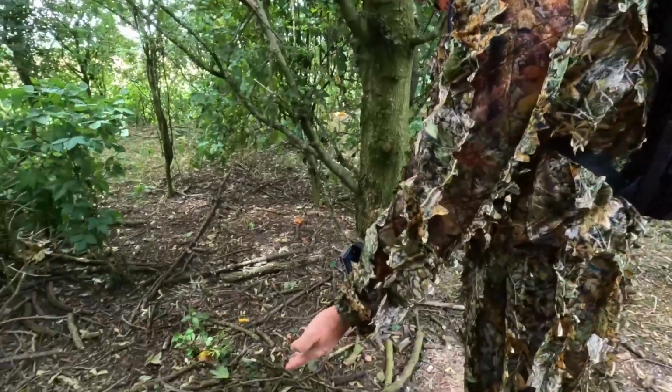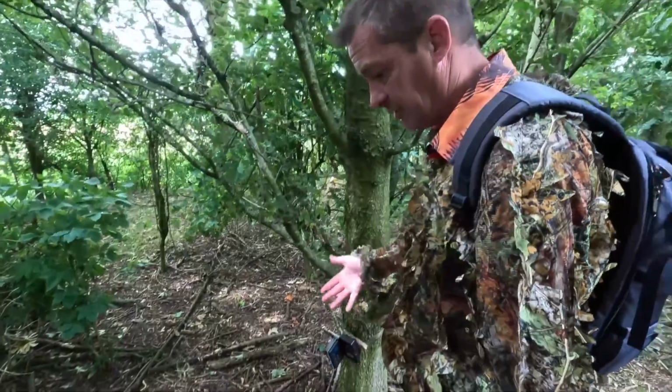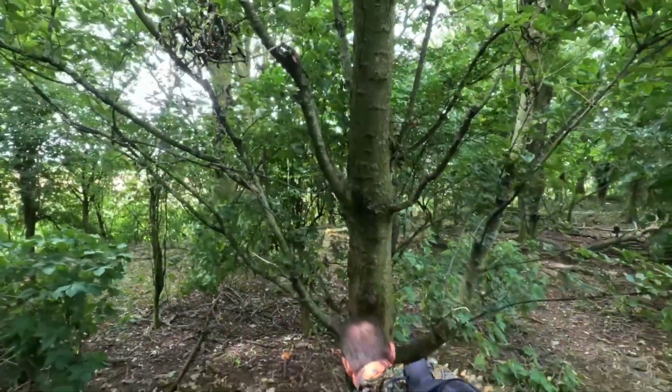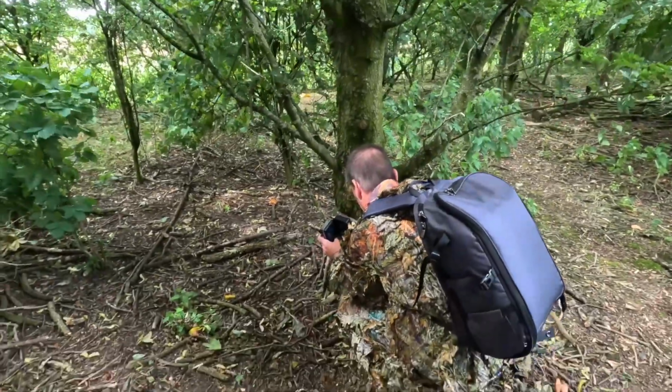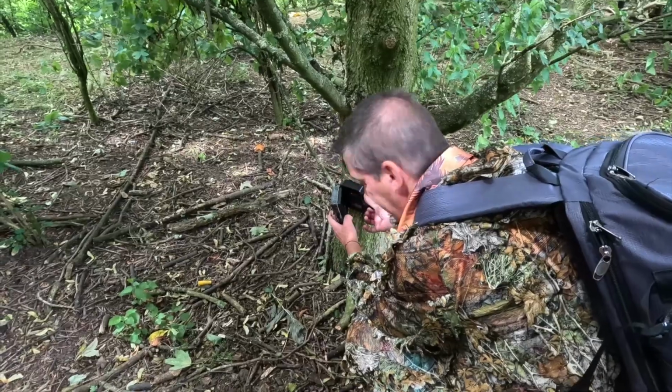It doesn't look off, it still looks edible, but I'm hoping some kind of big bird is going to come down and eat this. So I'm not giving up. I will put the camera back on and we will come and pick this up tomorrow or the day after.